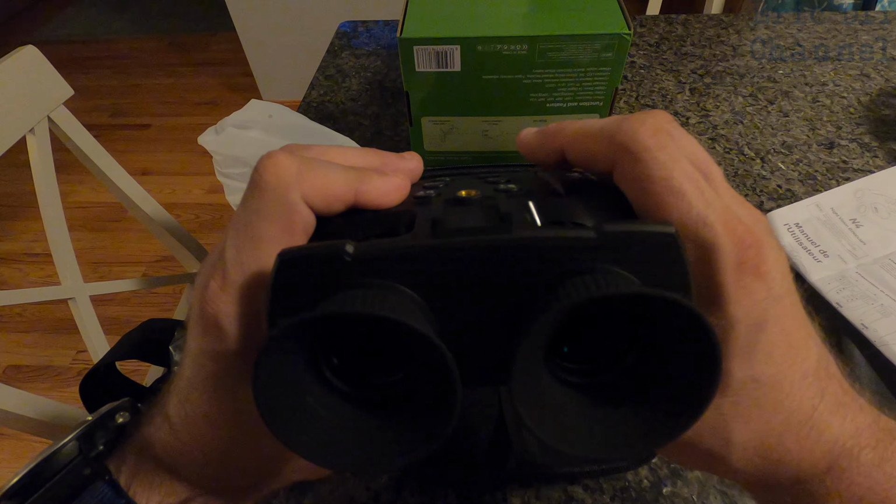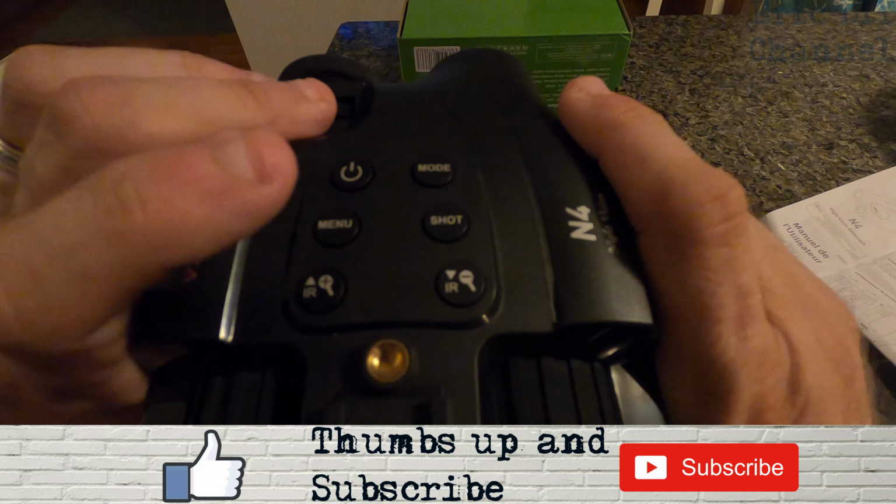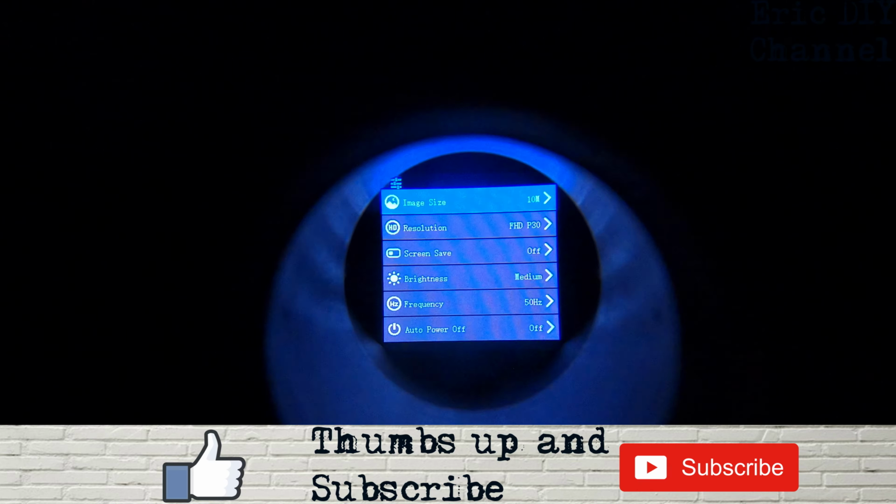I'm going to start it up here, and it starts up, and that's what it looks like inside. And you can see that it says it has an hour and 38 minutes of recording. Look at the menu options. I'm going to click the menu button once like this. It has all your menu options there.